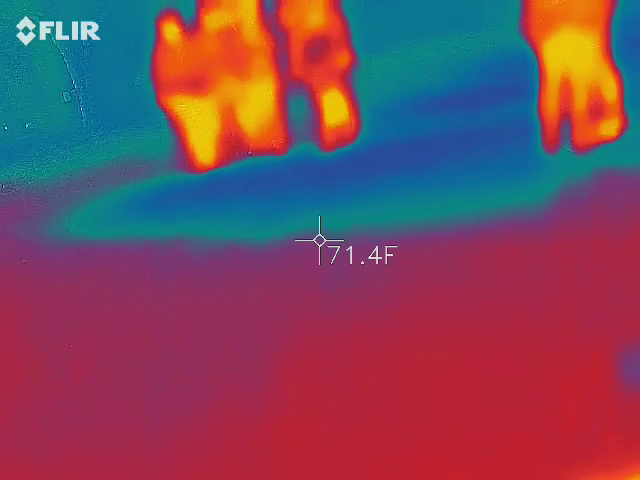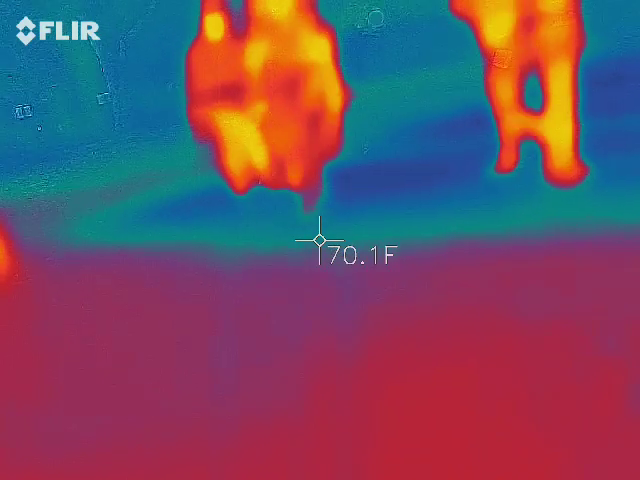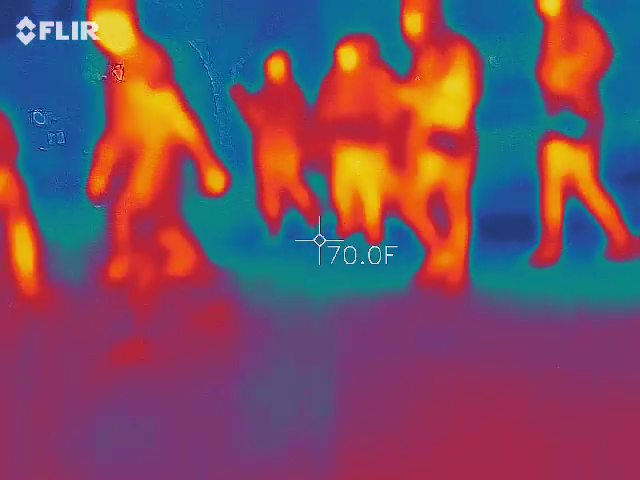I'm happy it's supposed to be warm tomorrow. Yeah, it's not supposed to get real cold tonight. Yeah, good. 65 for a low tonight, I think.